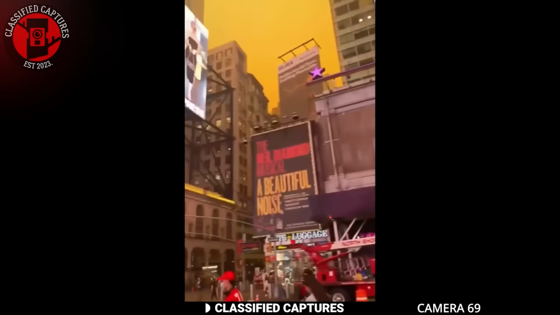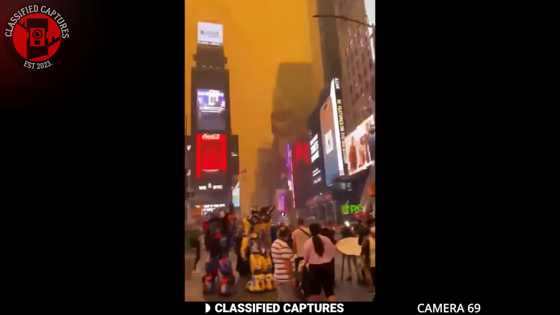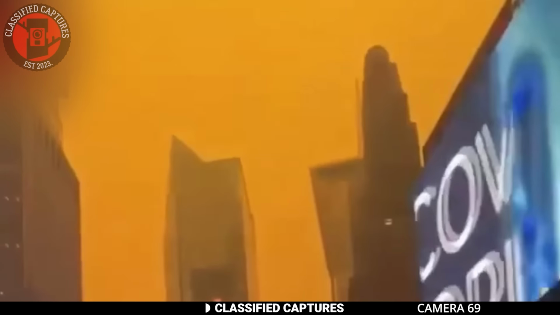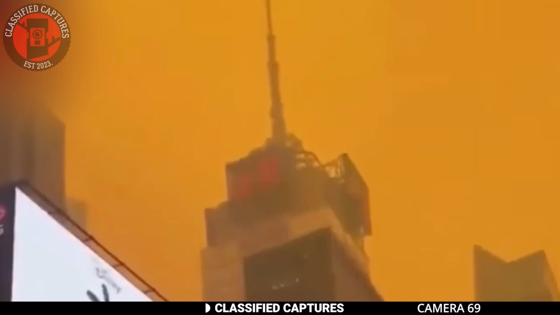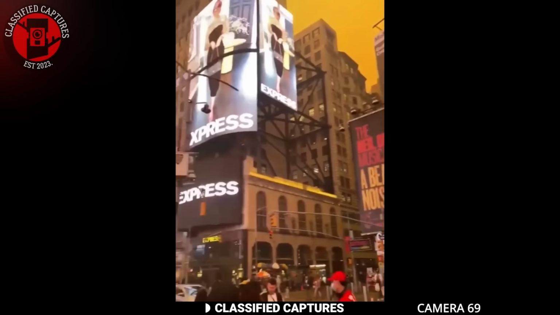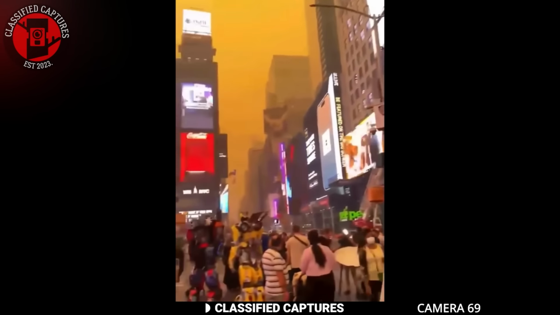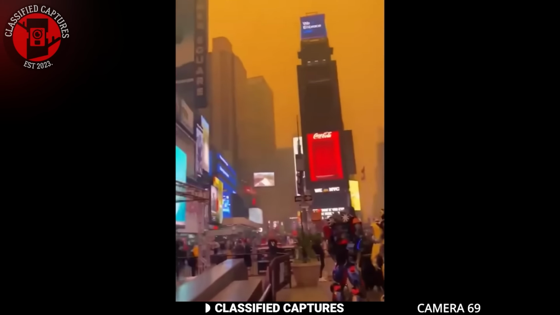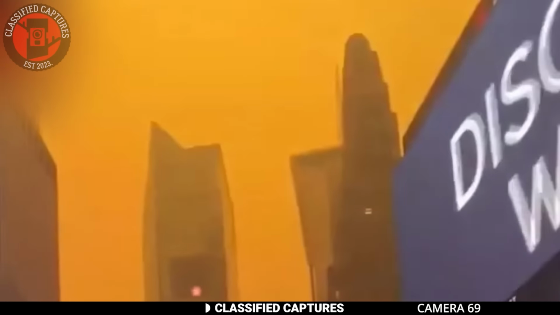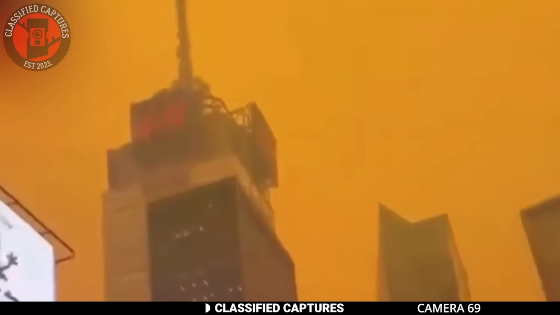Now let's examine this unsettling footage captured one evening in 2023 in New York. The sky had an eerie orange hue with what appeared to be smoke or fog lingering in the atmosphere. First off, wildfires are known for casting a reddish-orange tint in the sky, and the smoke they produce can definitely create that foggy effect. If there were any wildfires in the area, that might explain it.